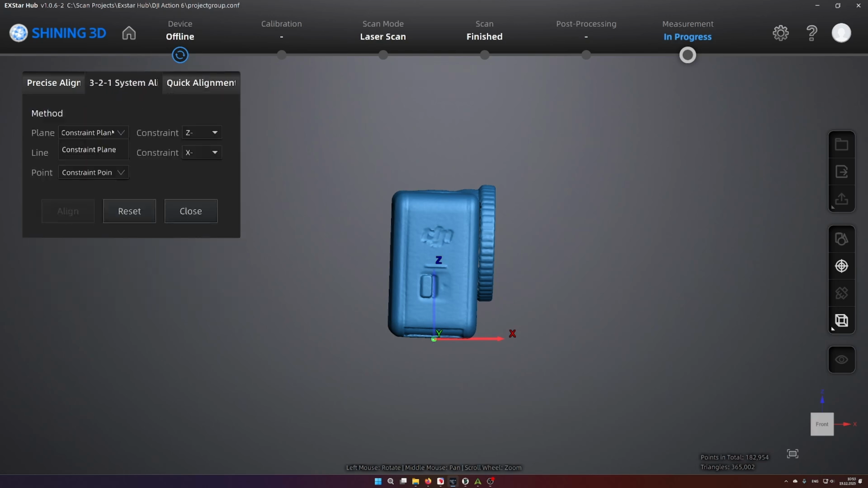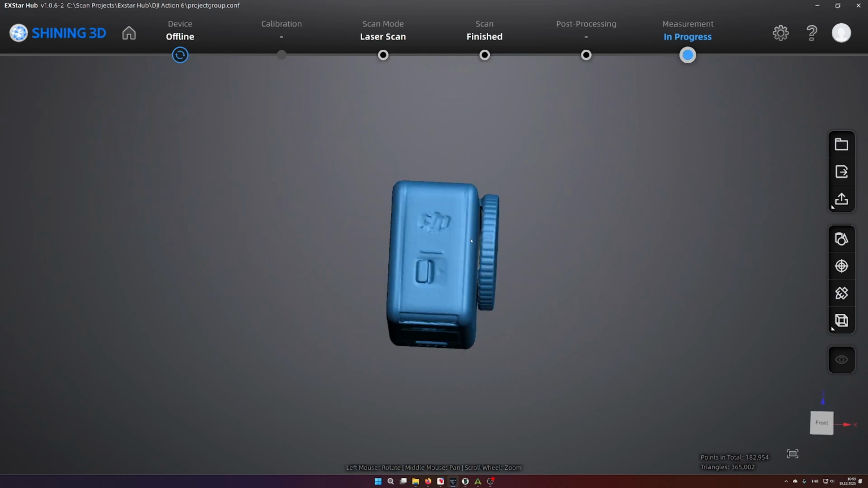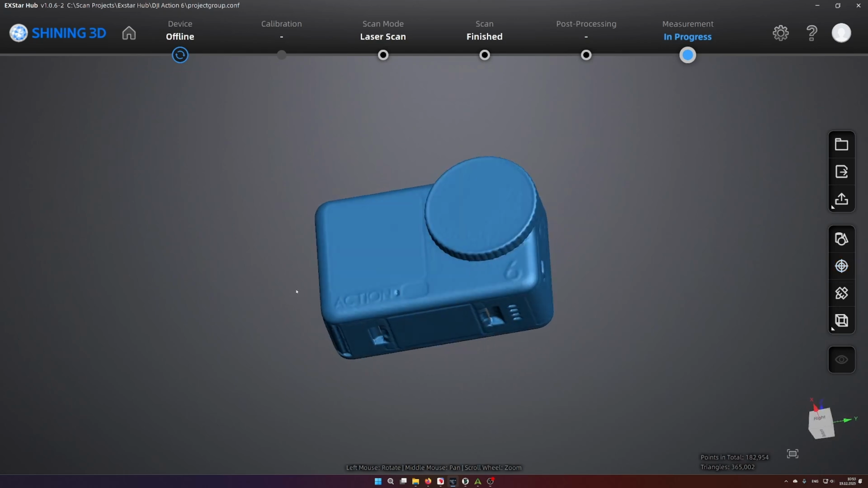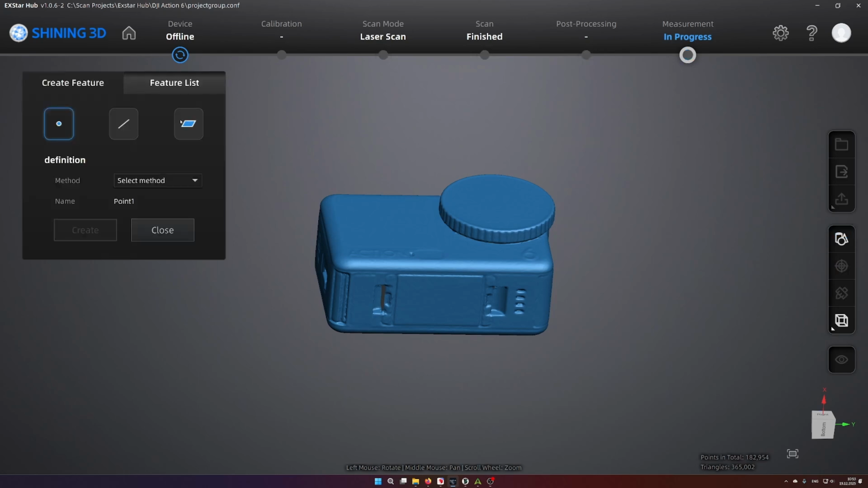So this is the point where I would use the 3-to-1 alignment. But to use the 3-to-1 alignment, I first have to create features. It's called create features here in the software, so it's quite nice. So what will I use for the alignment? I will try to use three planes. I will select plane, and I will select best fit.